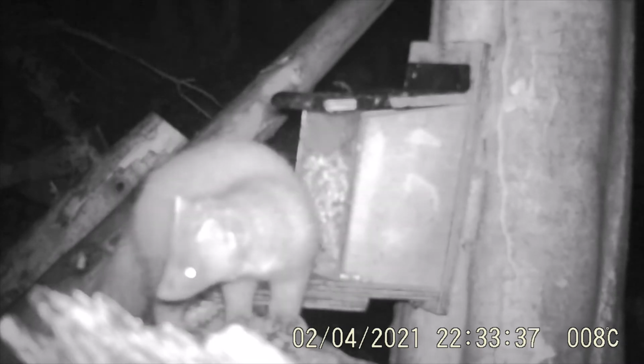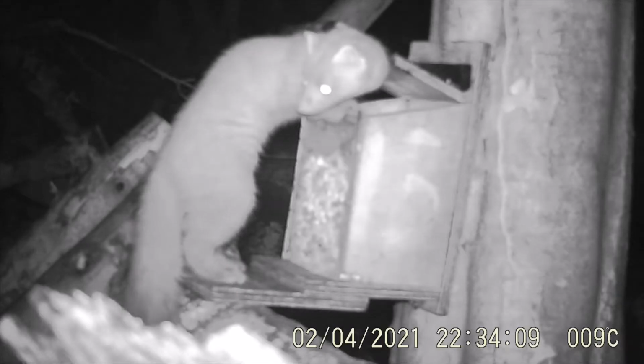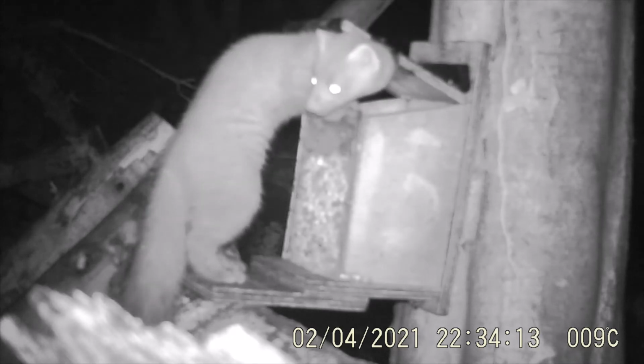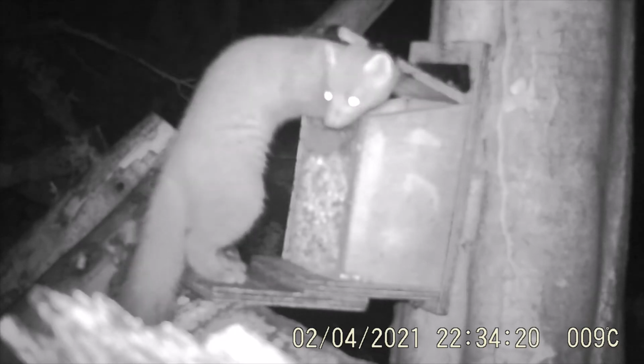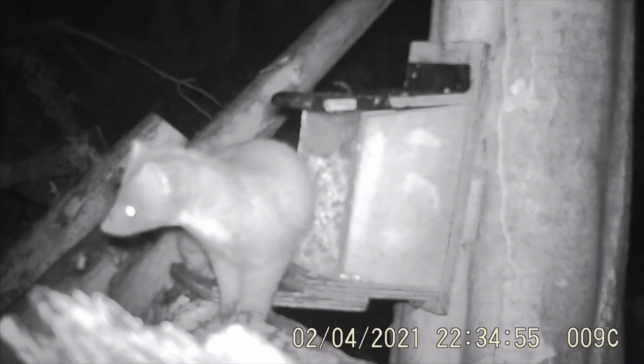So yeah, pine martens, they're doing great around the estate as well. I can probably account at least 2 of the grey squirrel kills to these guys. There are 2 grey squirrels that I can't account for in our trapping, and the only explanation is these guys have managed to get them, which is fantastic.